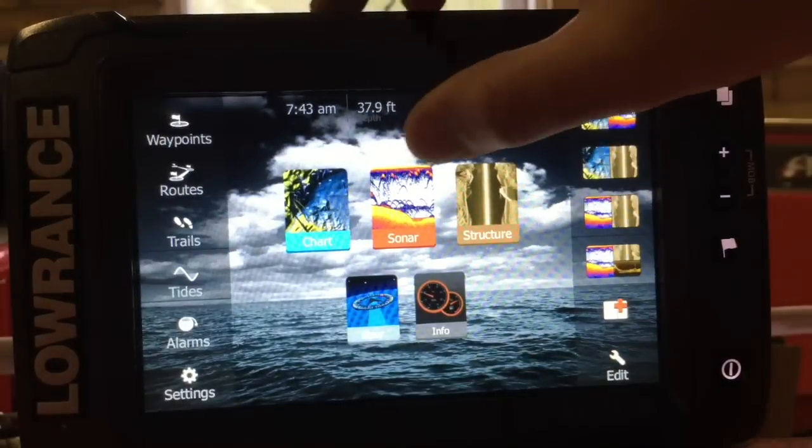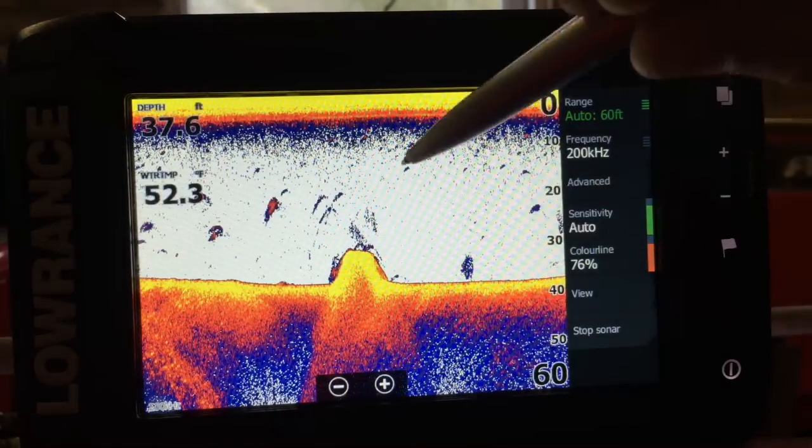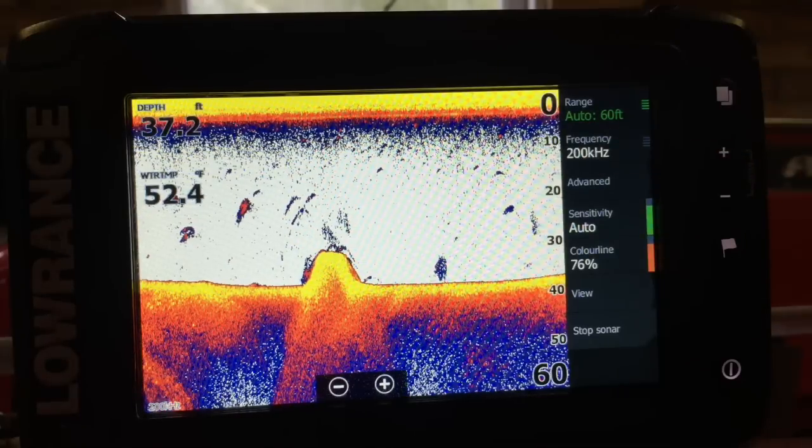So in theory, if you've got sonar, that should be these fish here because it's coming towards it, so it should be bait fish up in the area. There you go. So it's showing what I'm actually seeing live.